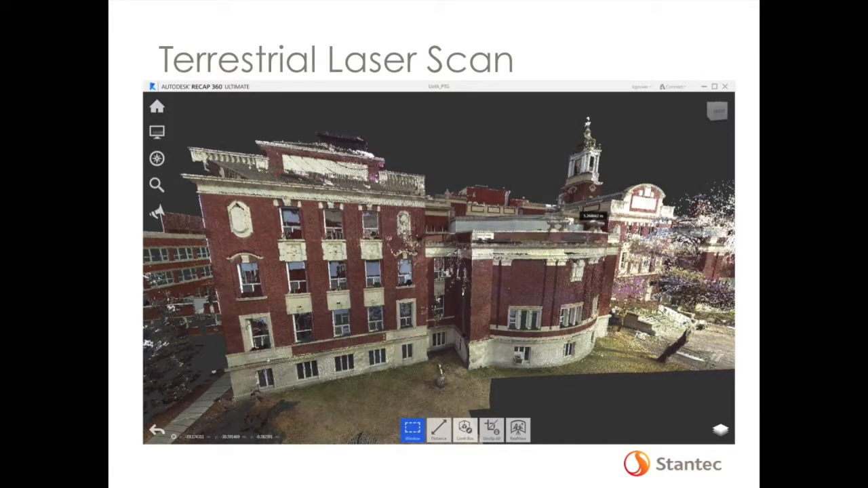Terrestrial scanning is something similar. This is the dentistry building on campus here. It's very accurate, a little bit more accurate than mobile laser scanning data, but it's all done from a static location. One of the disadvantages of terrestrial is the fact that it can only get what it sees. Wherever you set up and measure is basically all the data that gets captured.